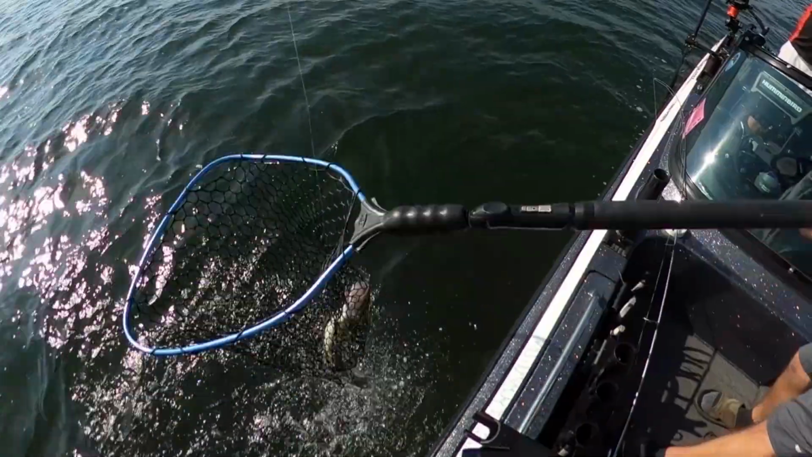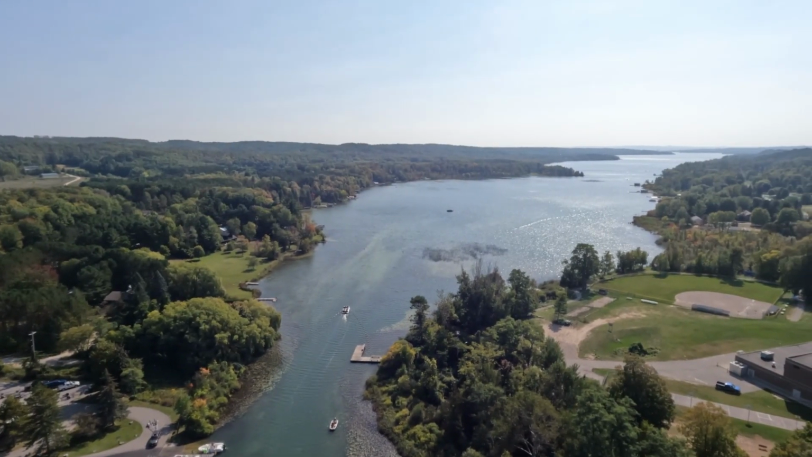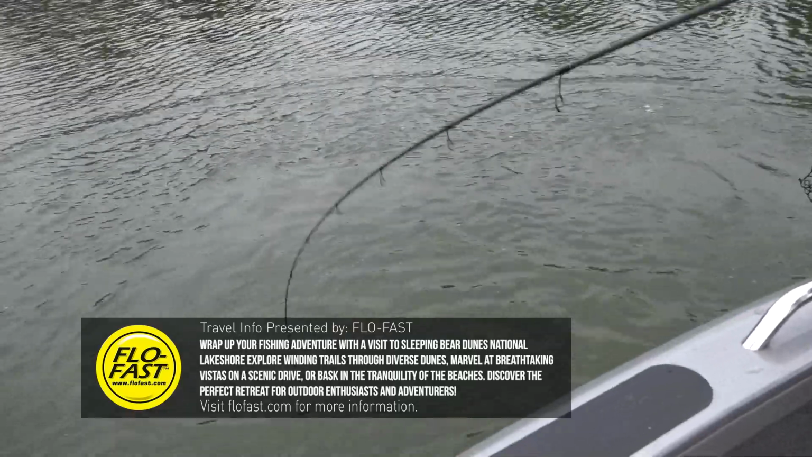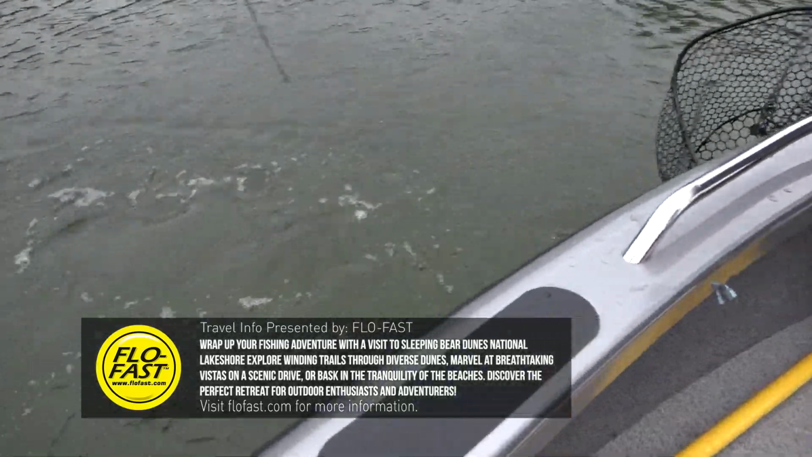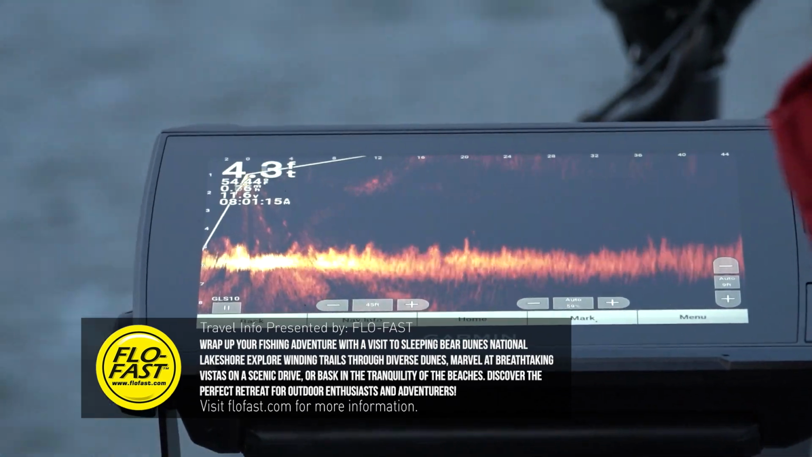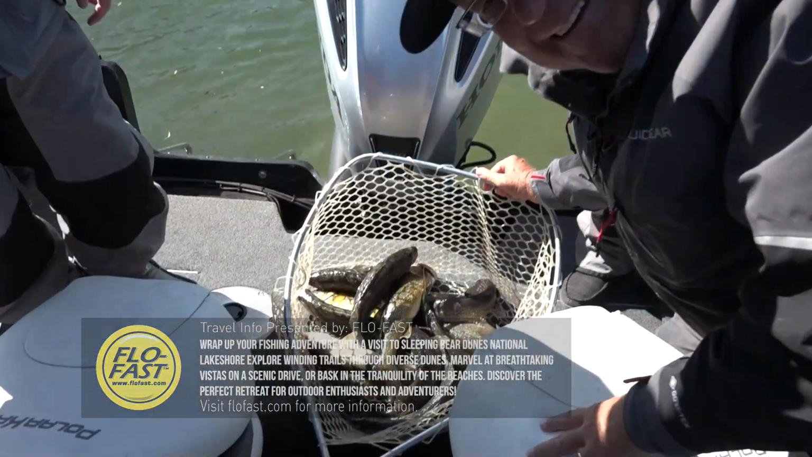here, not by a long shot. Lake Leelanau is home to a variety of fish species, including lake trout, brown trout, rainbow trout, chinook, coho, steelhead, smallmouth and largemouth bass, and yellow perch. And it's not just Lake Leelanau either. A trip up here puts you right in the Traverse City region of Northwest Michigan, with over 150 inland lakes and hundreds of miles of Lake Michigan shoreline.